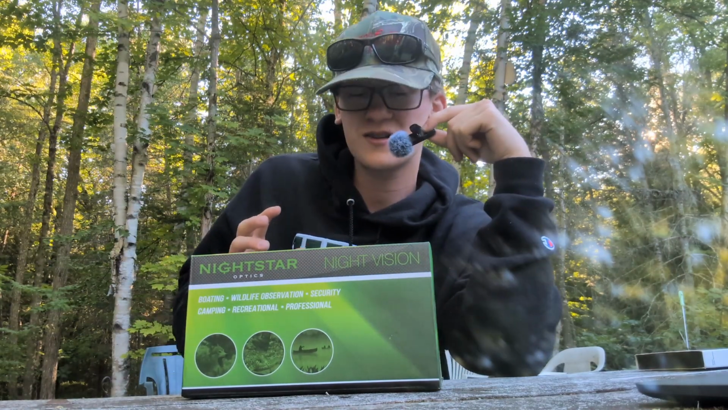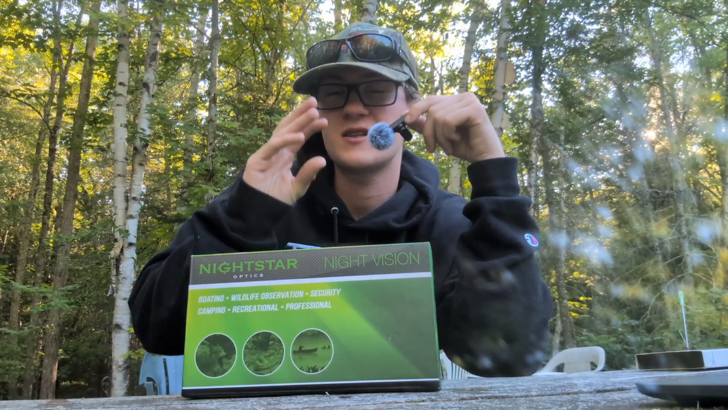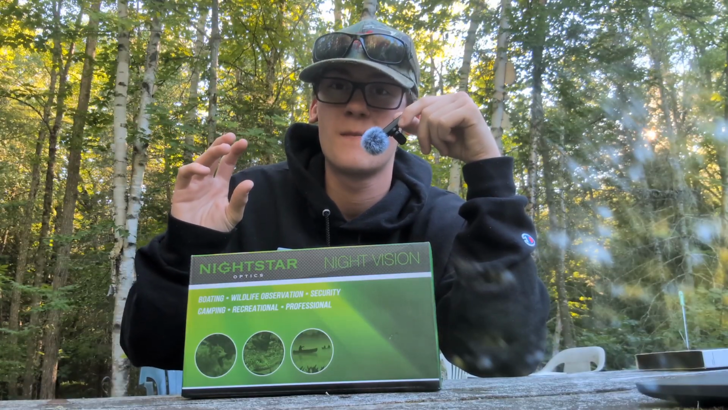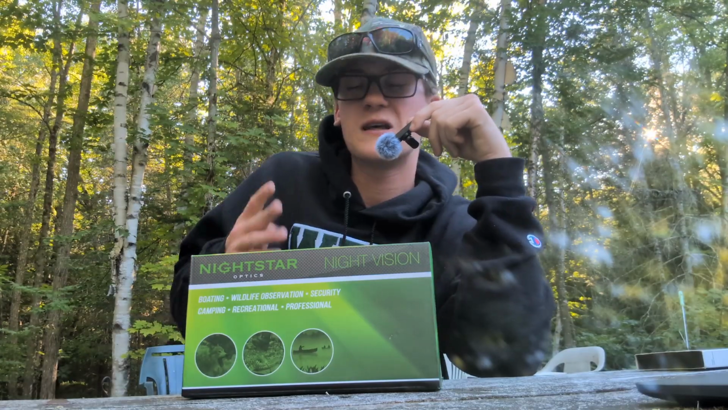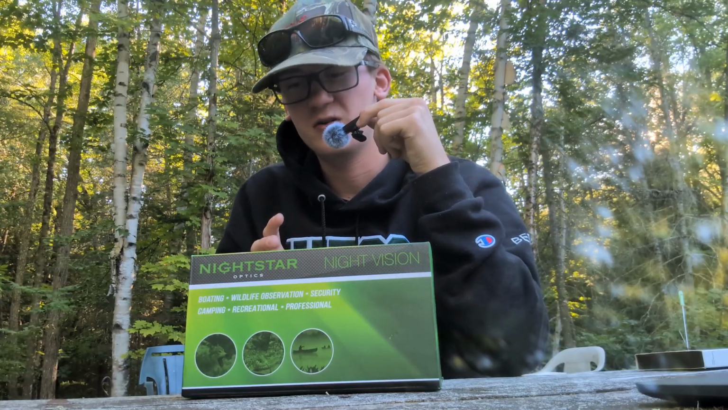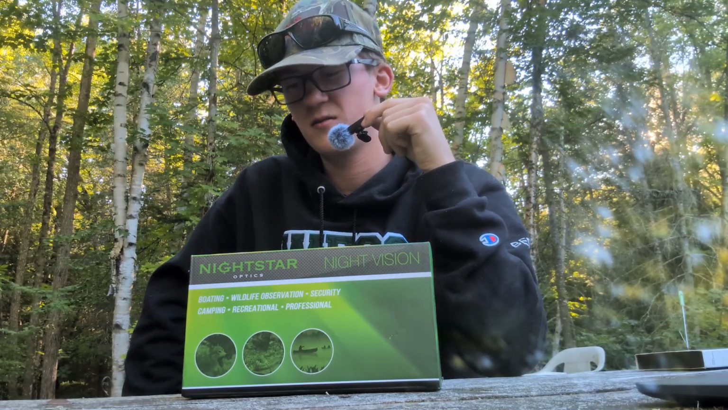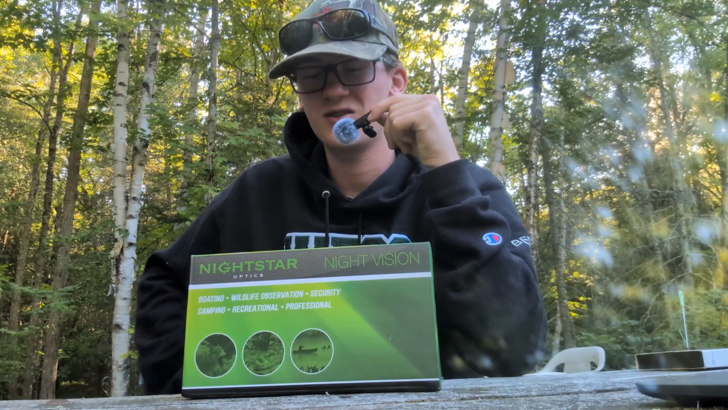Now the cons: it does have that haziness where you can't really see around the perimeter, and it's kind of meh. Without IR and when it's dark out, the performance of this unit will be drastically lower than your expectations, because it's dark as hell out and it's only Gen 1.